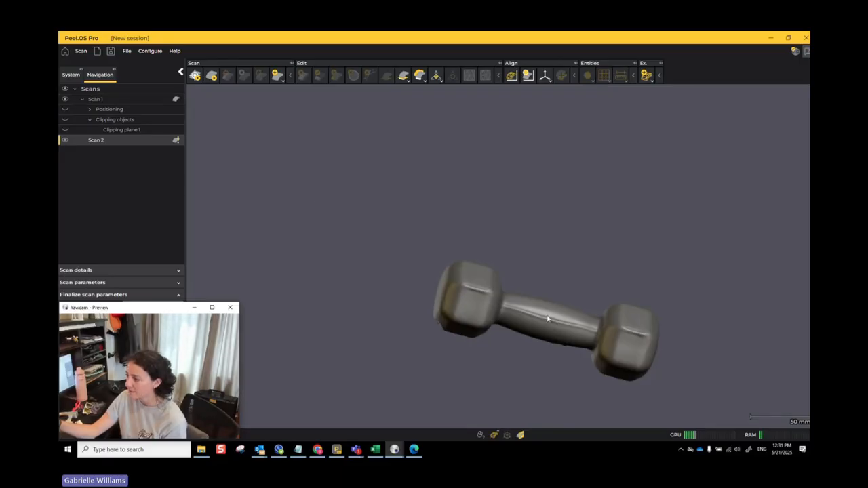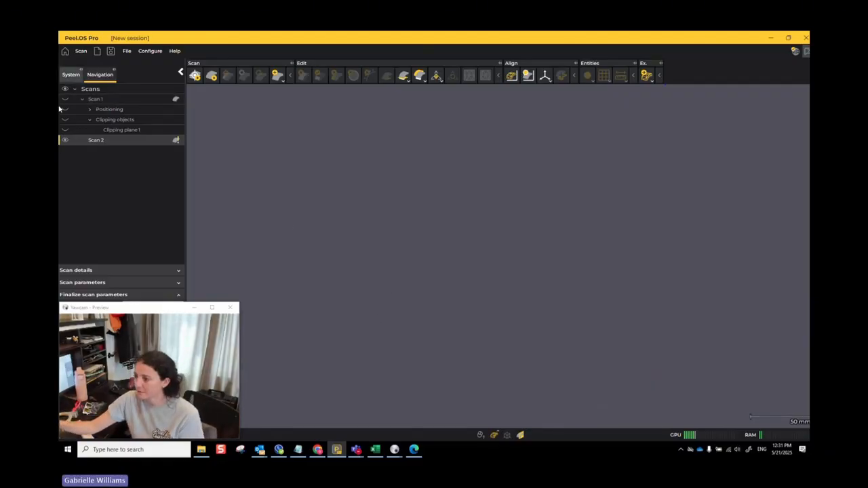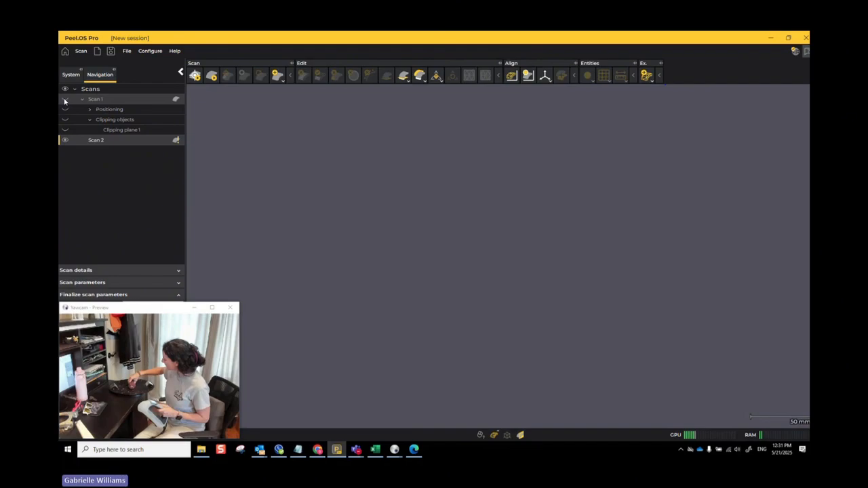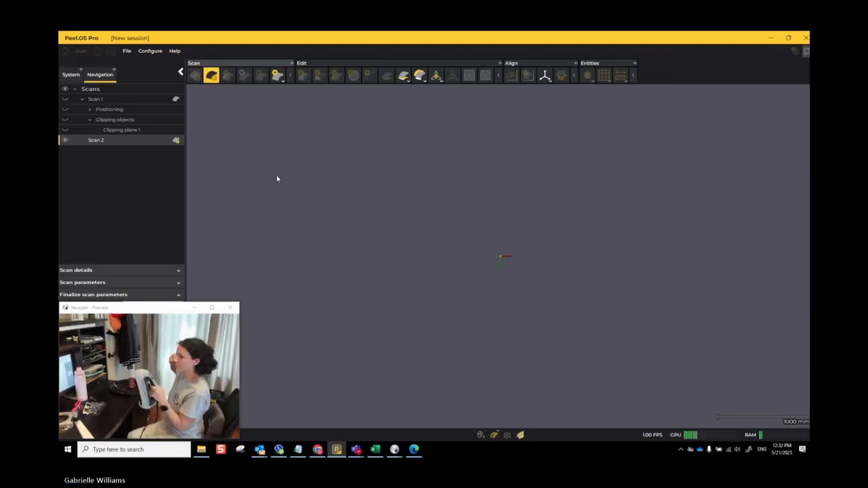I'm ready to start scanning. I still see scan 1 in the background, so if that's going to bother me, I can just hide it with the eye icon here. The eye icon was right here. Sorry if I'm clicking a little too fast. Now I take my part and flip it exactly 180 degrees so that when I align the two, there's no guesswork as to what side is what. Then I need to press either the space bar or here, and now I'm in scan mode. Scan the other side.